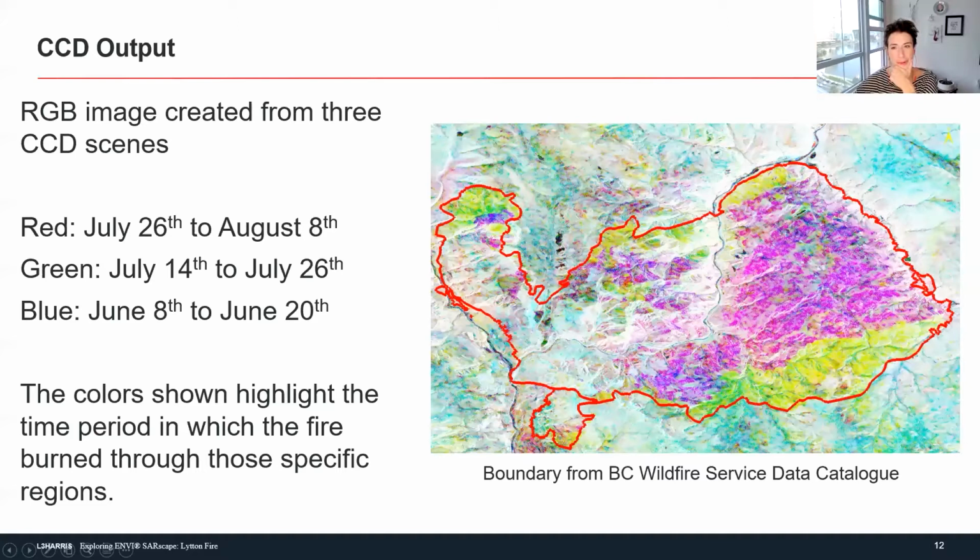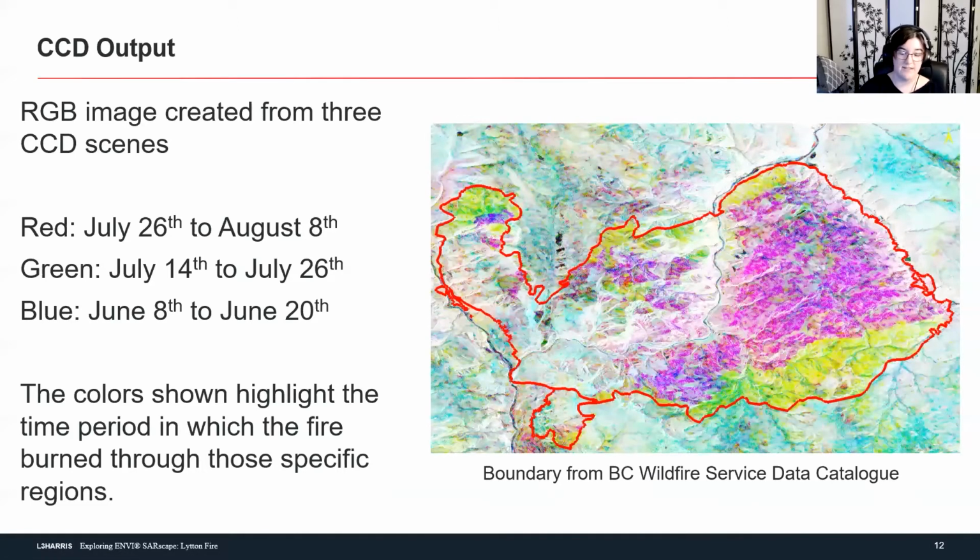There we go. There's a pretty picture right there. This is an RGB image created from 3 coherence change detection scenes, where blue was from June 8th to June 20th, green was from July 14th to July 26th, and red was from July 26th to August 8th. The colors shown here highlight the specific time period in which the fire burned through those regions.